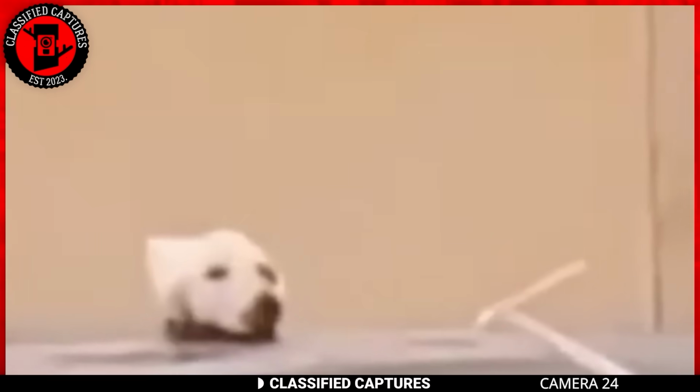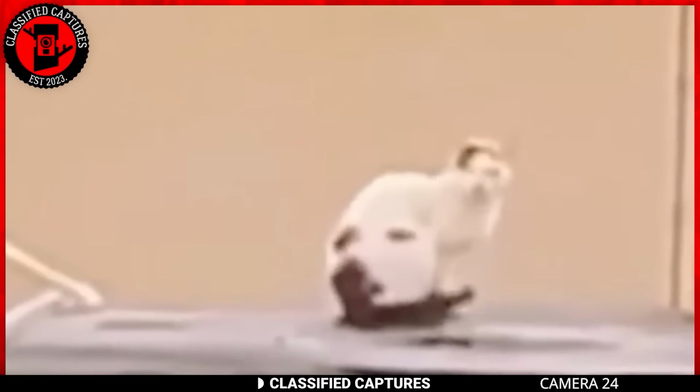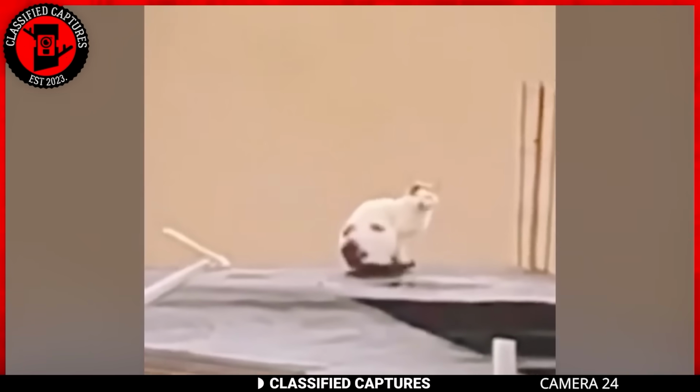It just had some dark spots on its back that made it look like the head of a dog when lying down. I bet this cat could be lying down among dogs and they would not even notice. This is like the premium version of a body makeover. A chameleon could never.